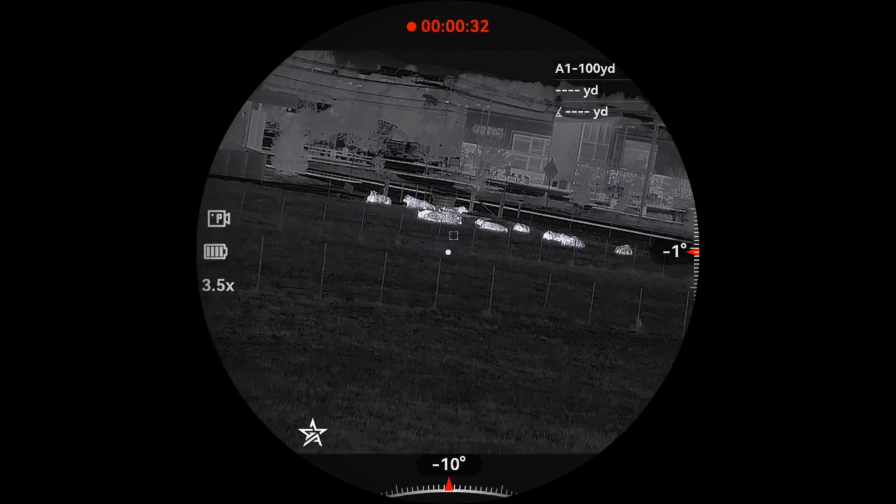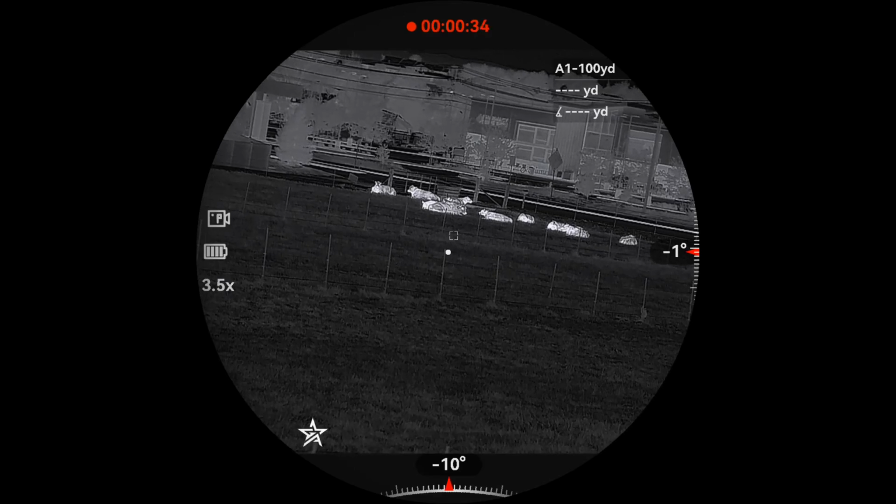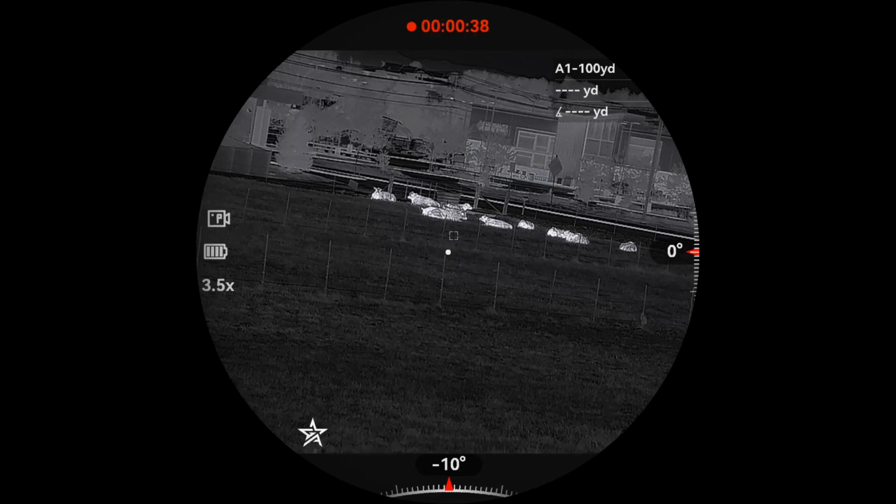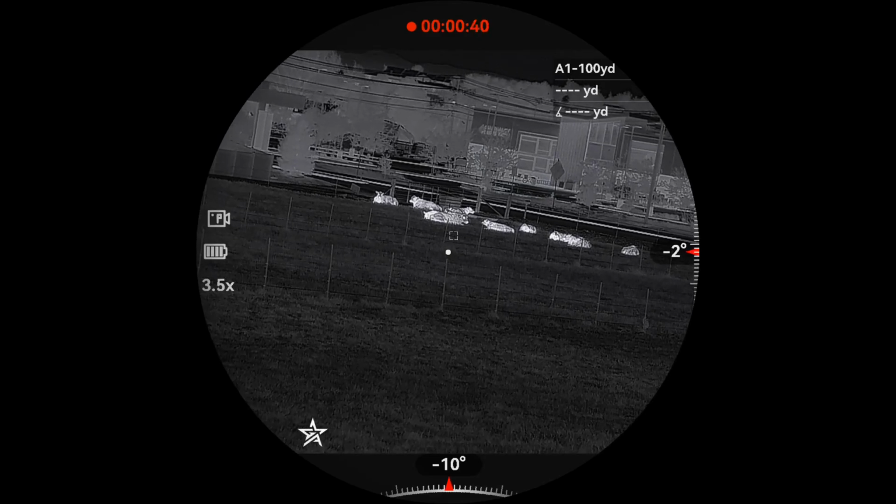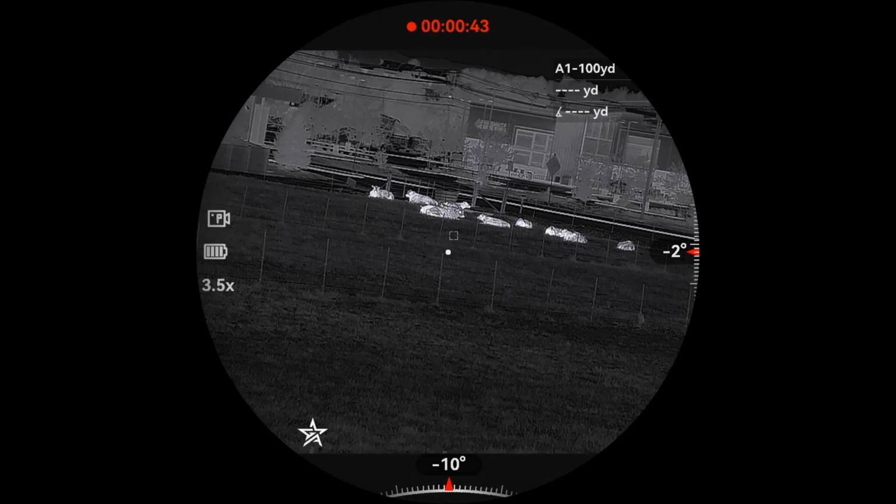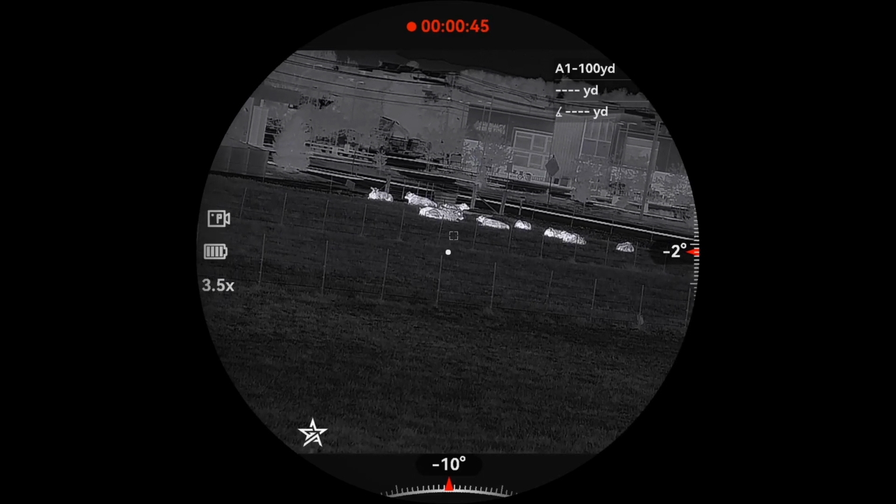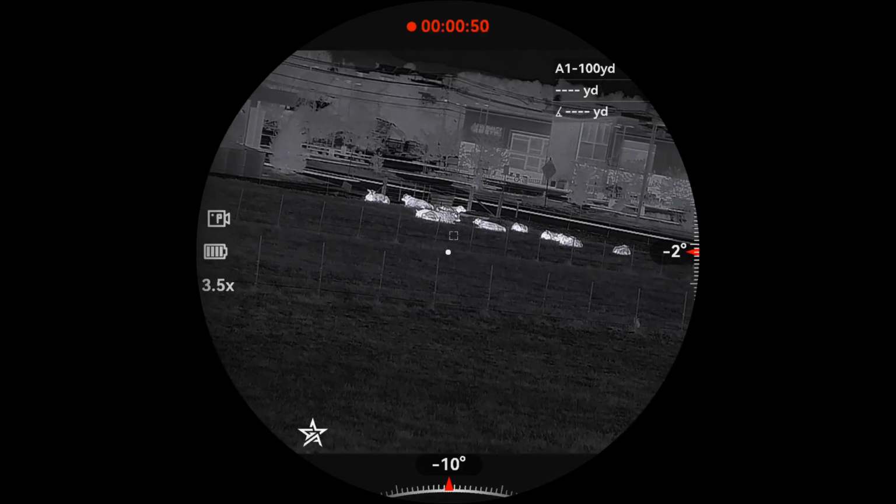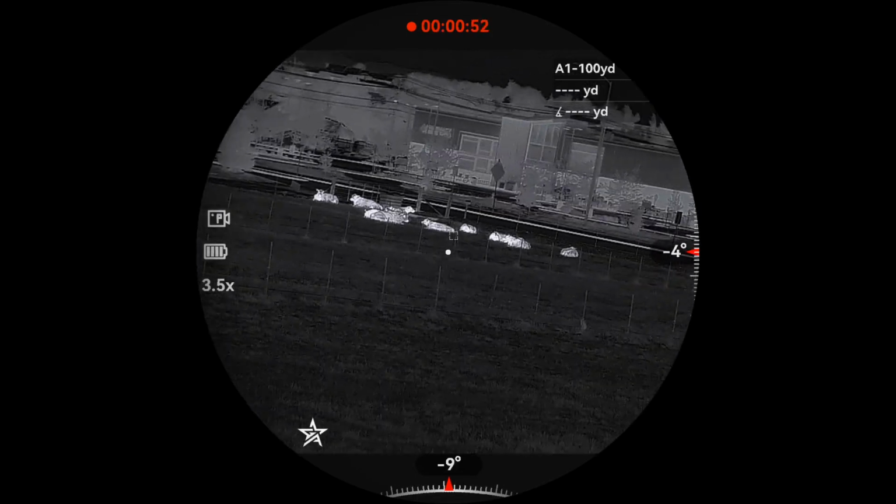I did try this on a bolt action rifle and it actually fit pretty well. If you're using it on, say, a Ruger American or a Savage with a full length stock, and you have a youth or a shorter person shooting it, it may be a little bit of a stretch for the neck, but other than that, it'll work pretty good.